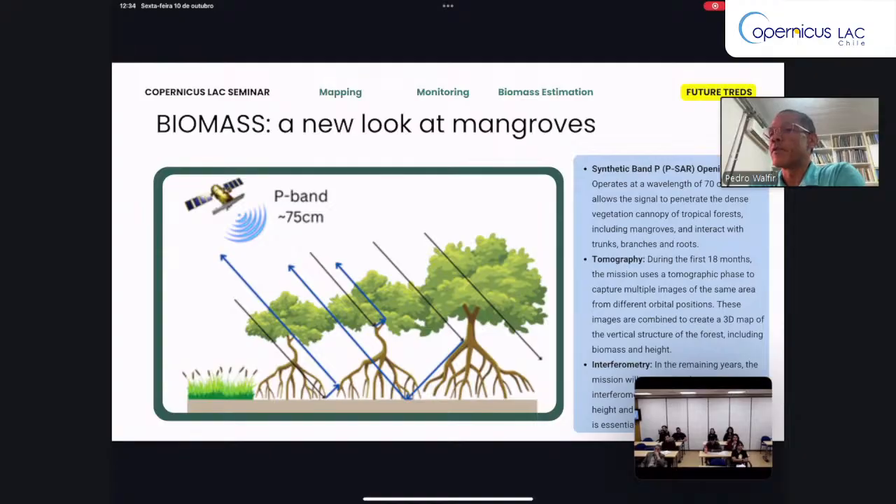And this investigation will be done during the first 11 months, and it will be possible to combine images to create a 3D map of the vertical structure of the forest,